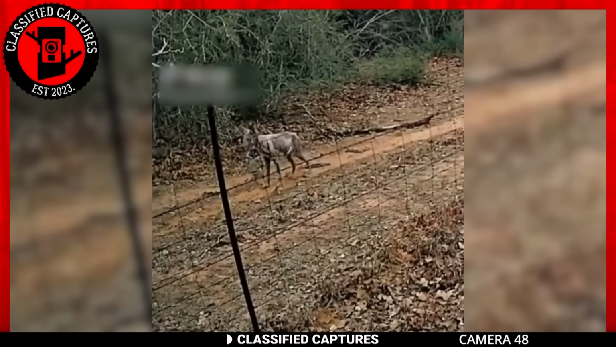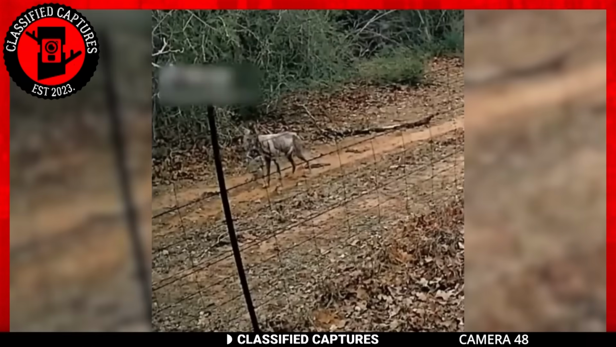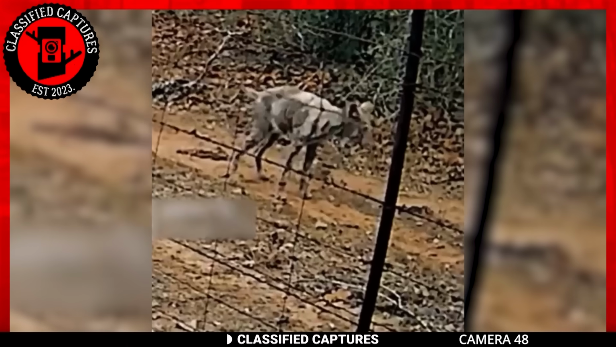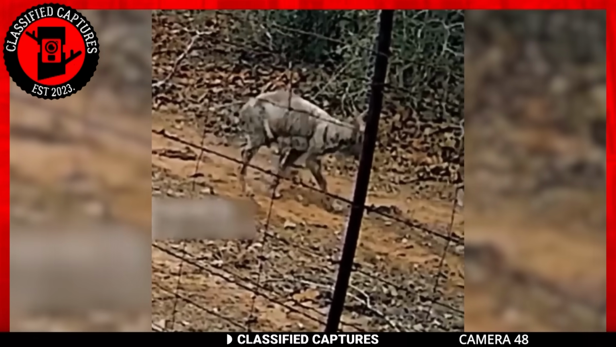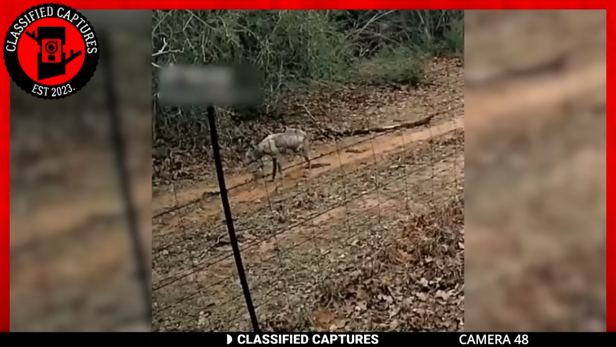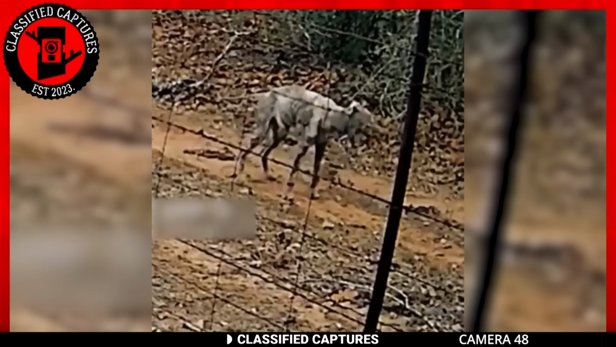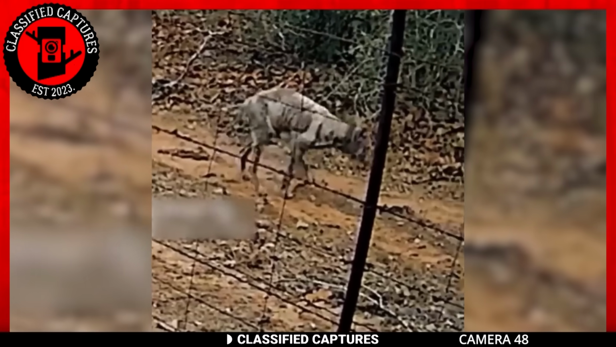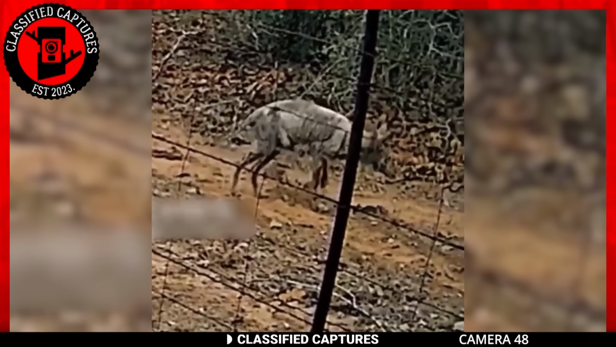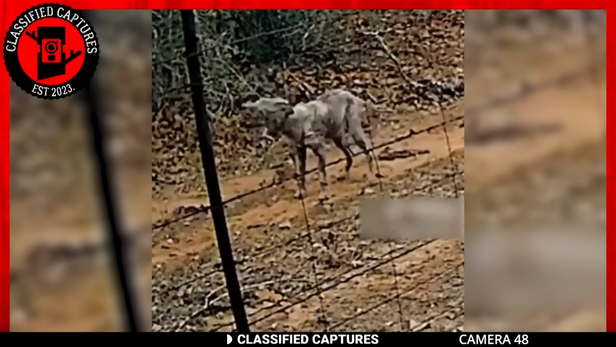Next, we have a creature standing in a field, and at first glance, it might appear to be a simple stray dog. But hold onto your hats, because the owner of this footage firmly believes that they've captured none other than the infamous chupacabra. For those unfamiliar with the creature, it's a dog-like creature that feeds on the blood of livestock. Upon close examination of the footage, you might notice that despite claims of it being a chupacabra, it looks surprisingly ordinary. Is this a case of mistaken identity, or has the elusive chupacabra truly been caught on camera?